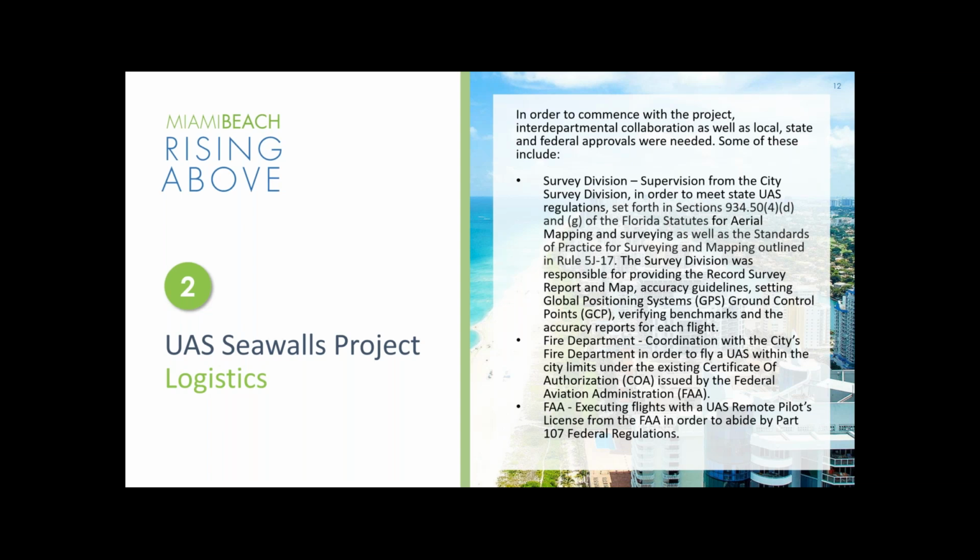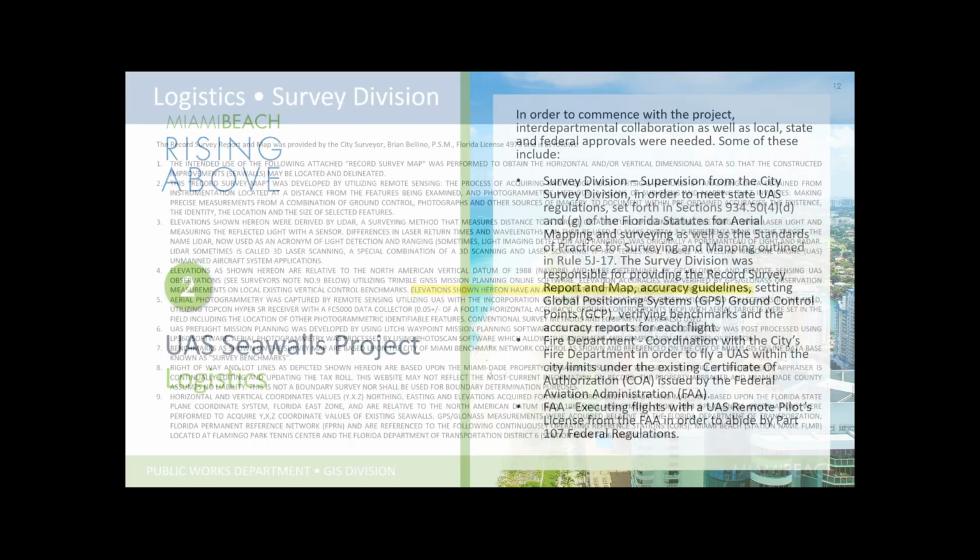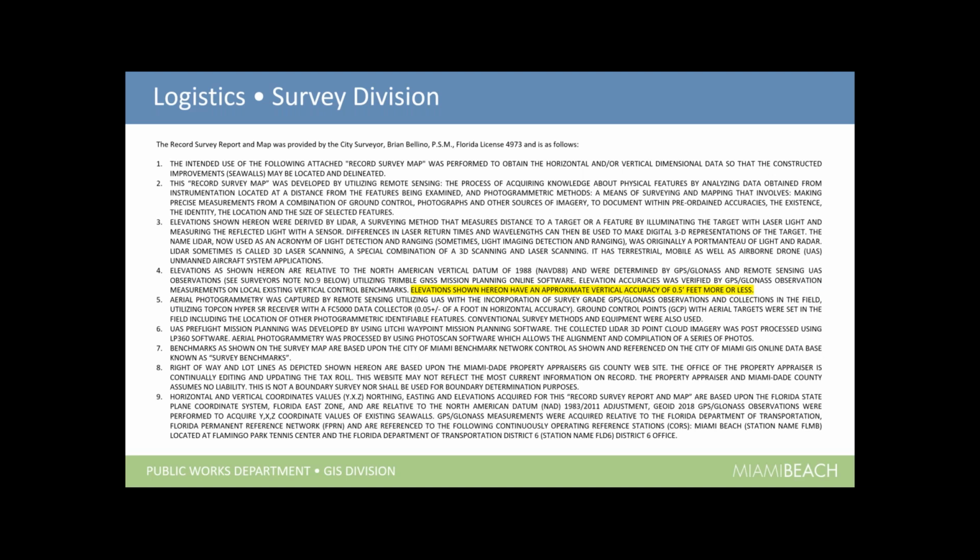So I'm going to touch a little bit on all the logistics, and this is where we moved into the record survey report and map that Brian and his group put together. Basically, Brian outlined all of the items that we needed to present as part of this project. And I'll let Brian go ahead and discuss this a little bit further. Brian, good morning. Hello, everybody. Thank you, Nestor.